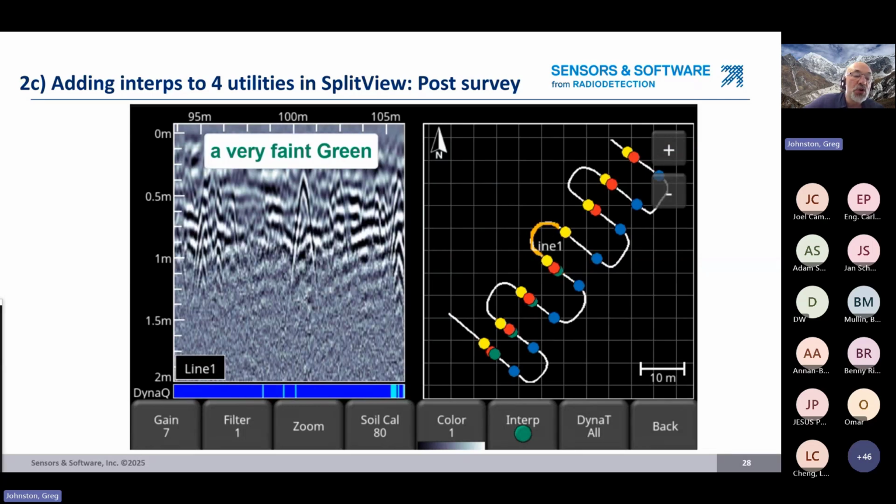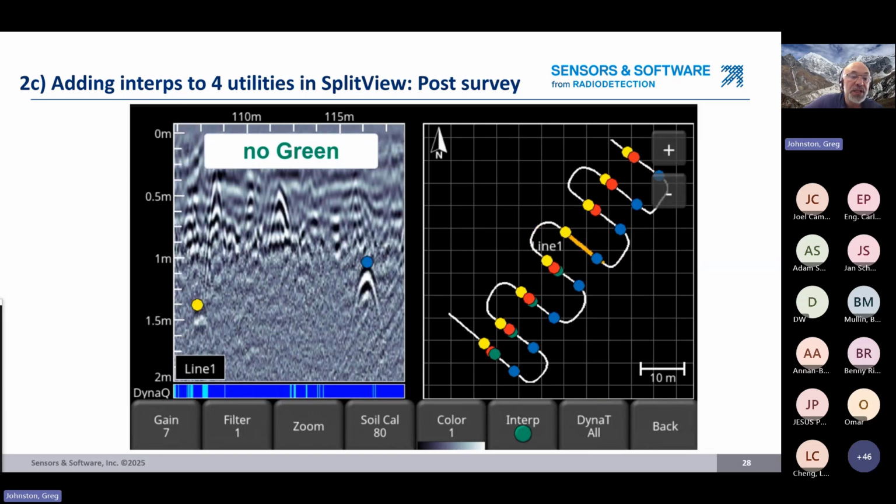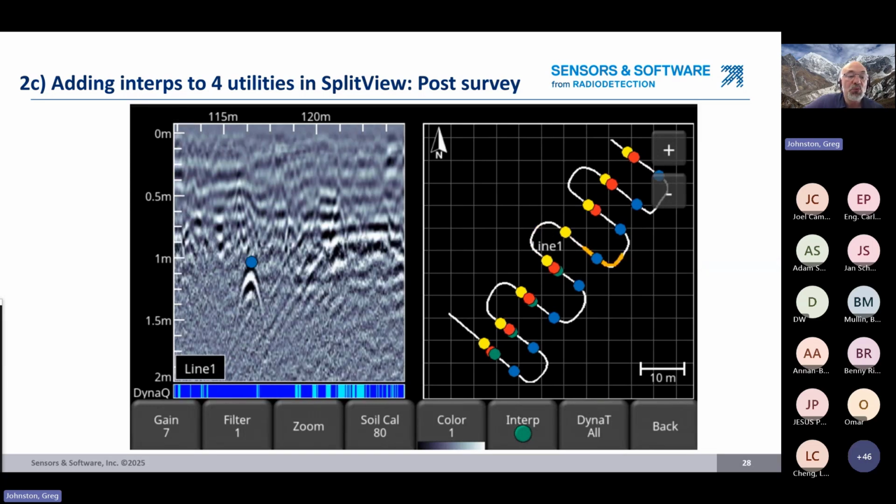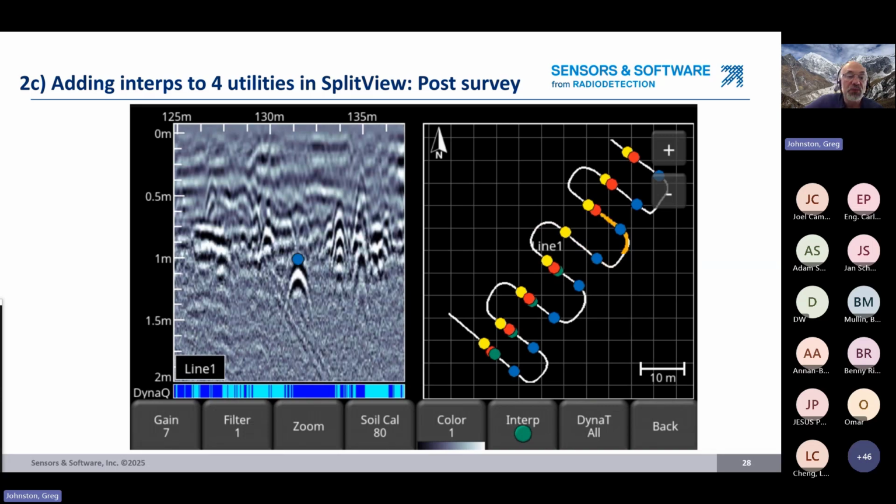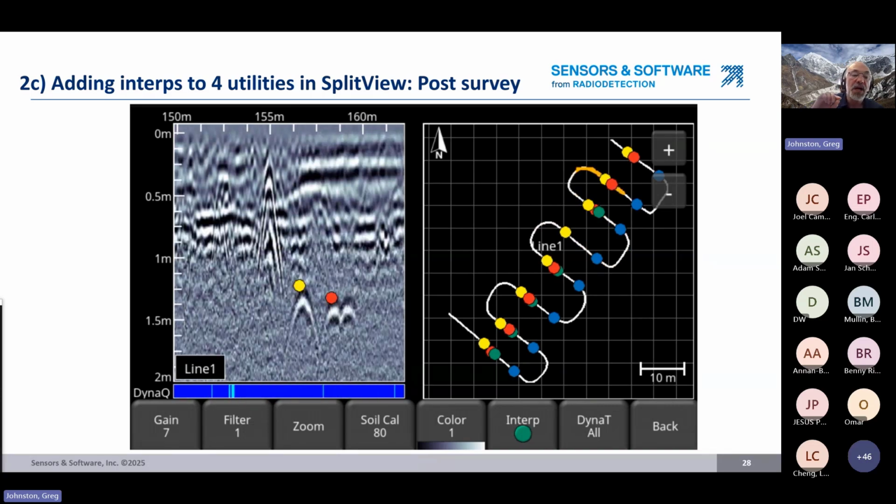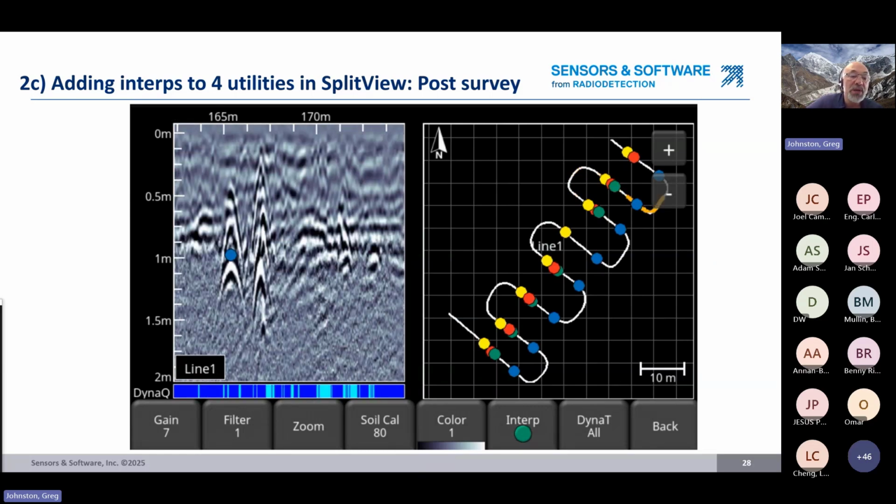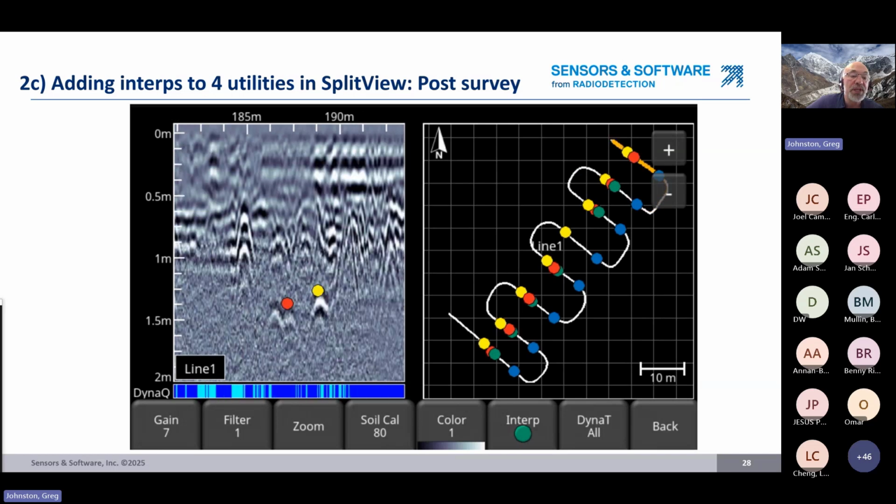If this was the only data we had, I probably would never pick that out as a utility. But the fact is, we've got multiple passes over top of the utility, and therefore that very, very faint hyperbola just in amongst the noise, I have way more confidence picking it as a real object, a real event in the GPR data.